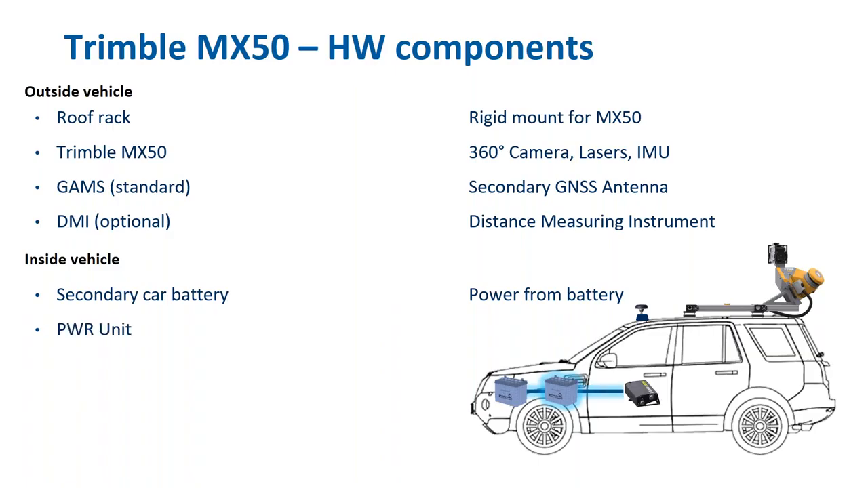That secondary battery would then be connected to the power unit of the MX50, which is connected to our control unit. The control unit then connects to the sensor head, so data and power being connected to the sensor head.